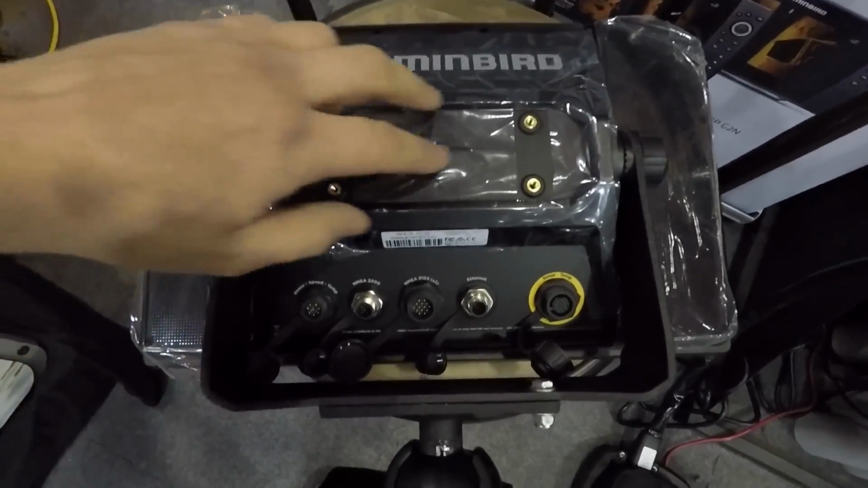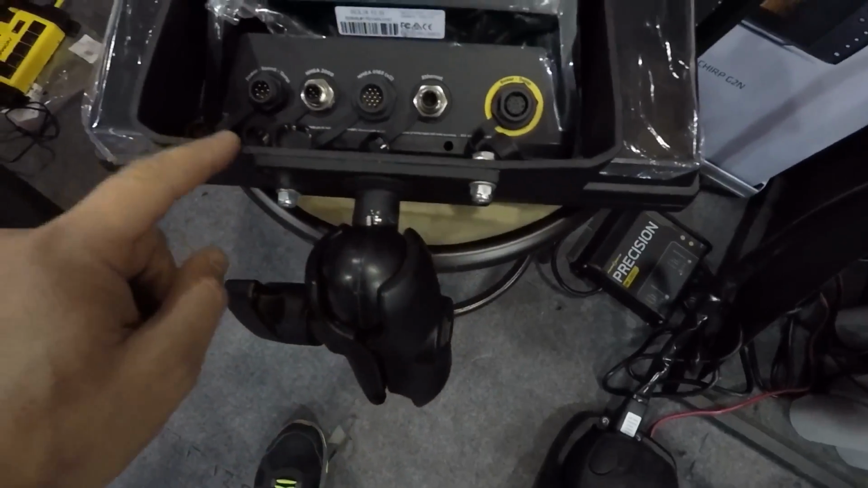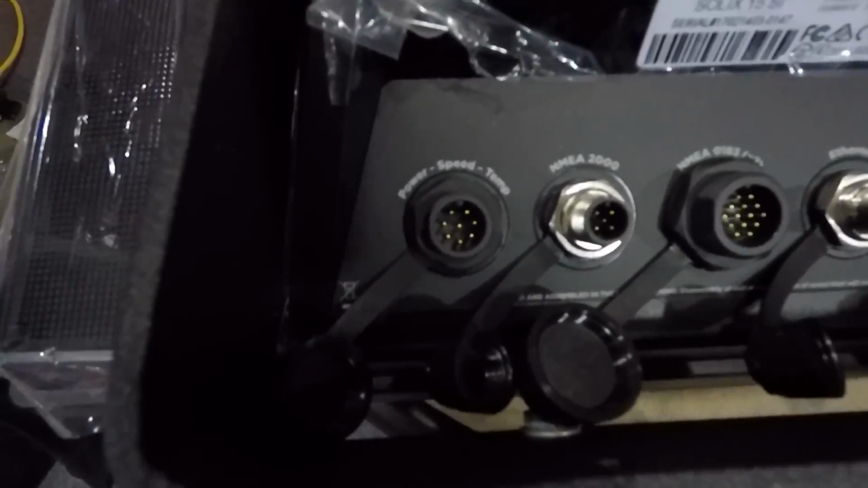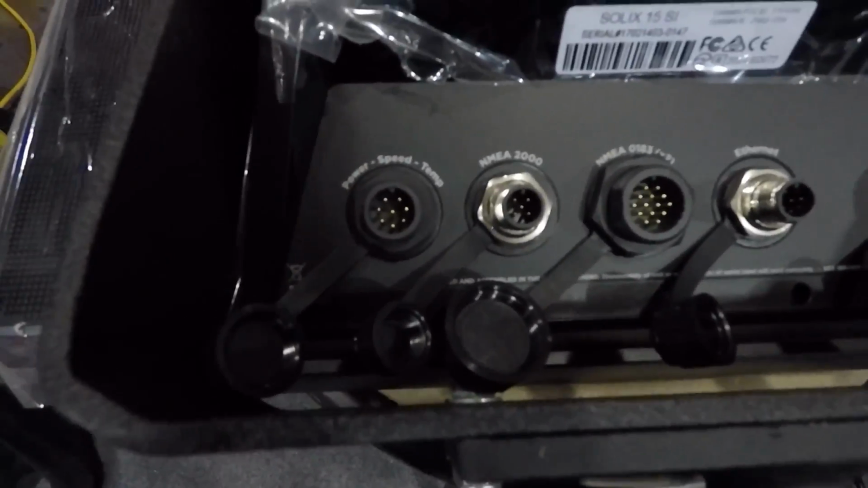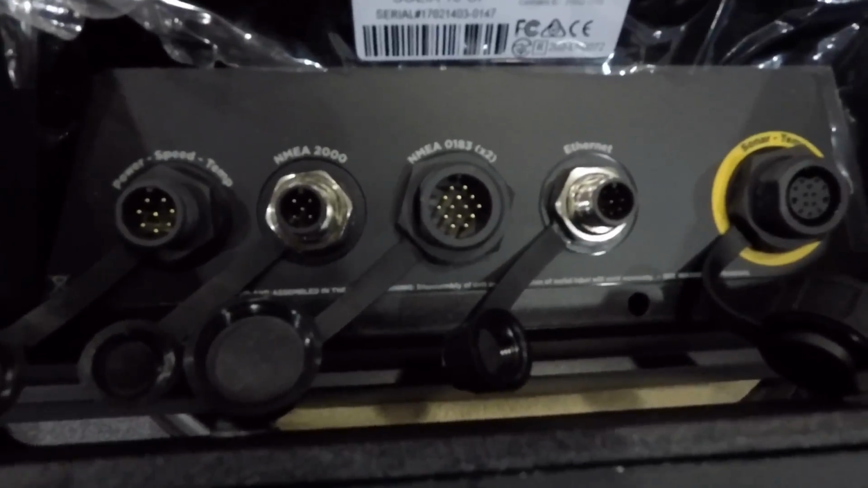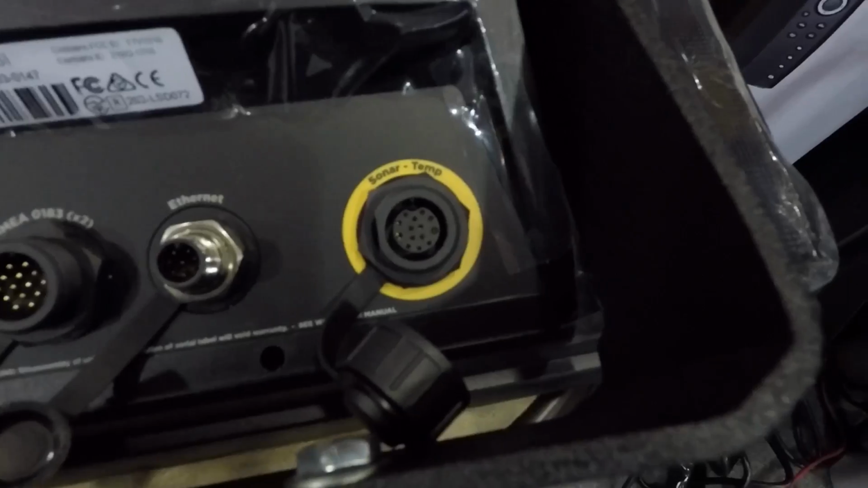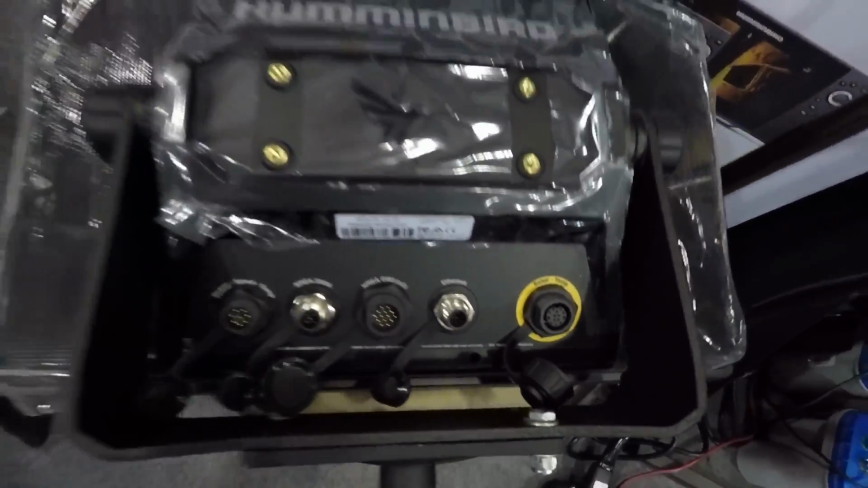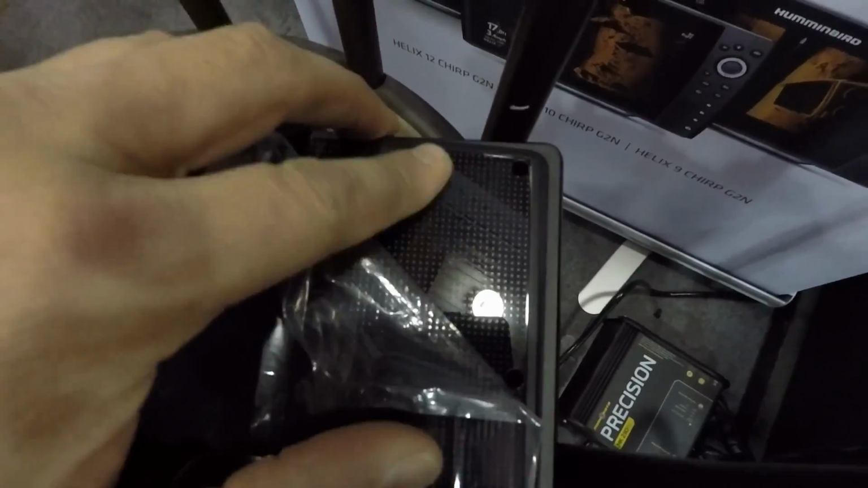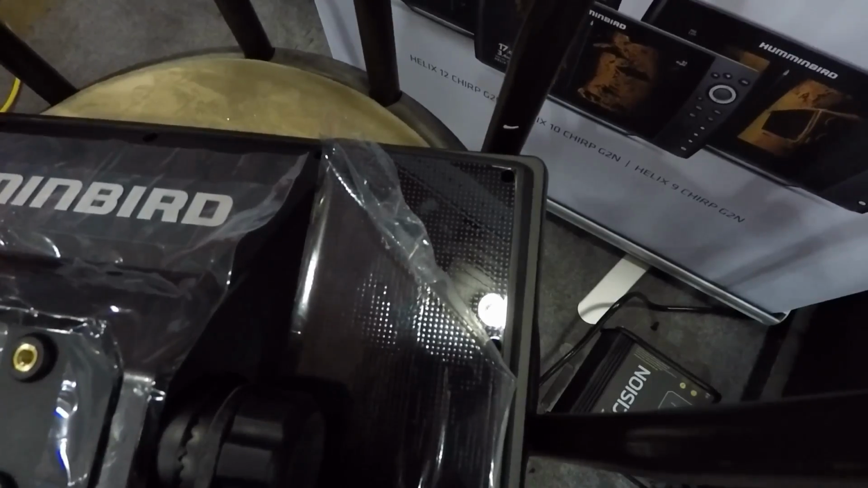On the back of the unit, they have these inserts here where you can put a RAM mount right on there or onto the back of the bracket. So that's one really cool feature that they've done. You got your power, speed, and temp, an actual NMEA 2000 port with the proper micro C connector, dual NMEA 183 ports, the Ethernet port where you will not need the adapter cable, and then the sonar and temp port. The back's also got this grip on here, so if you're grabbing the side of the unit while you're running to use the keypad, it'll be pretty good to handle.